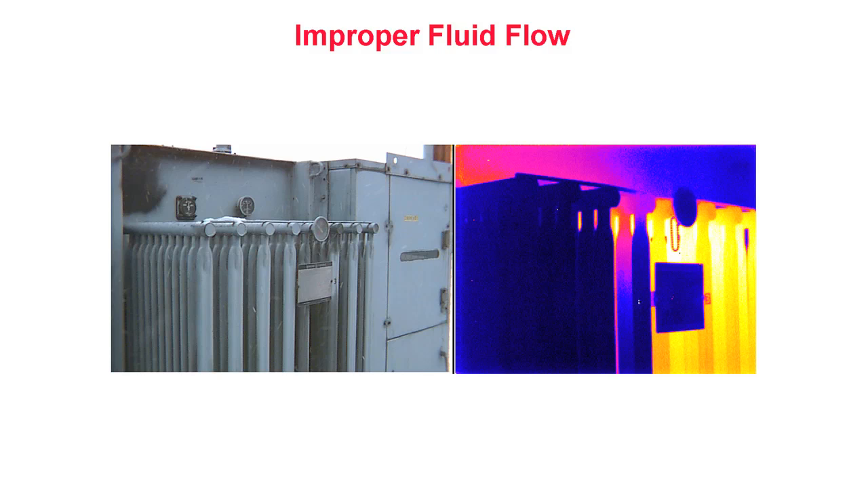Improper fluid flow. In this thermogram, we see an electrical transformer with several cold cooling fins. This thermal pattern is indicative of an internal blockage within the radiator tubes. Such a condition causes the transformer to run hotter than its design limits and can cause premature aging and failure of the transformer. In this case, thermography quickly provides evidence of this condition without ever having to make contact with the energized transformer.